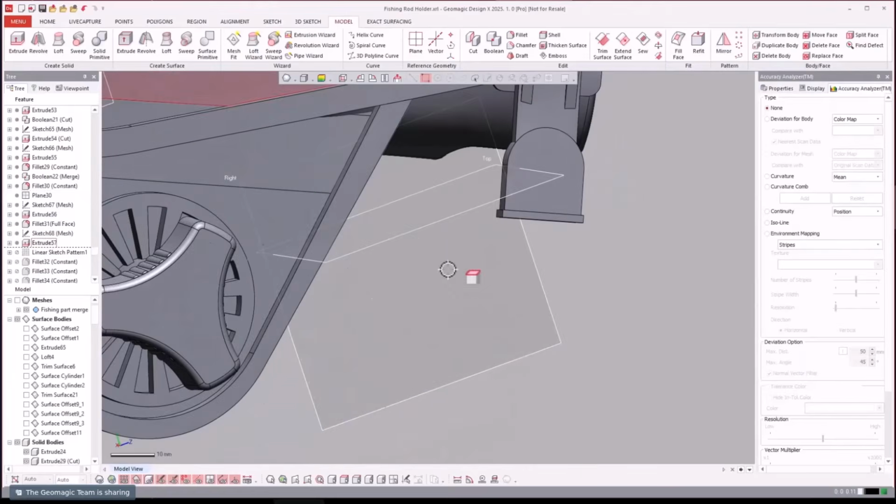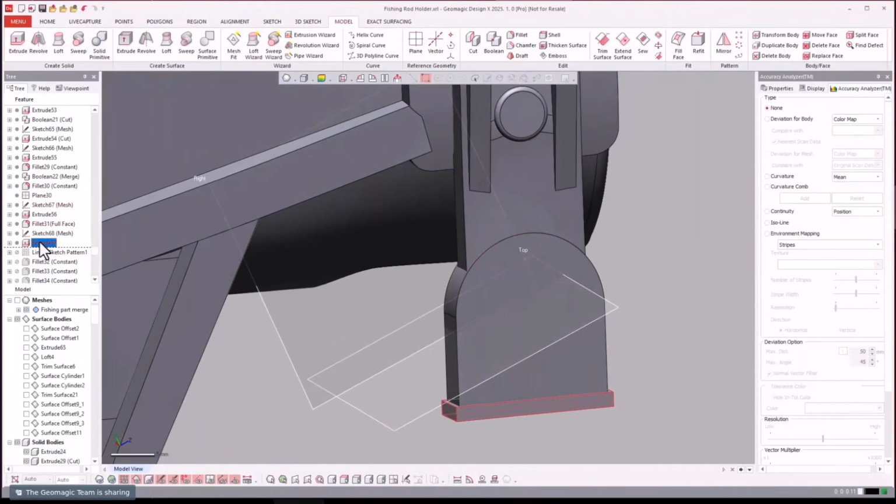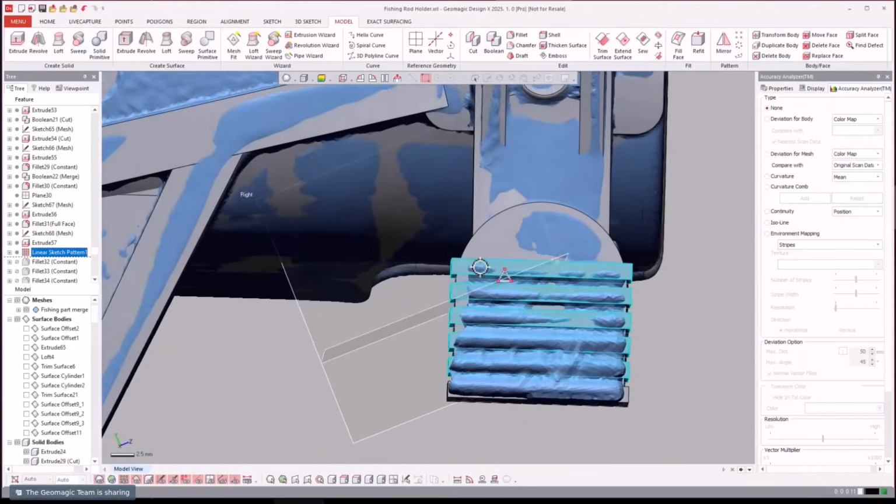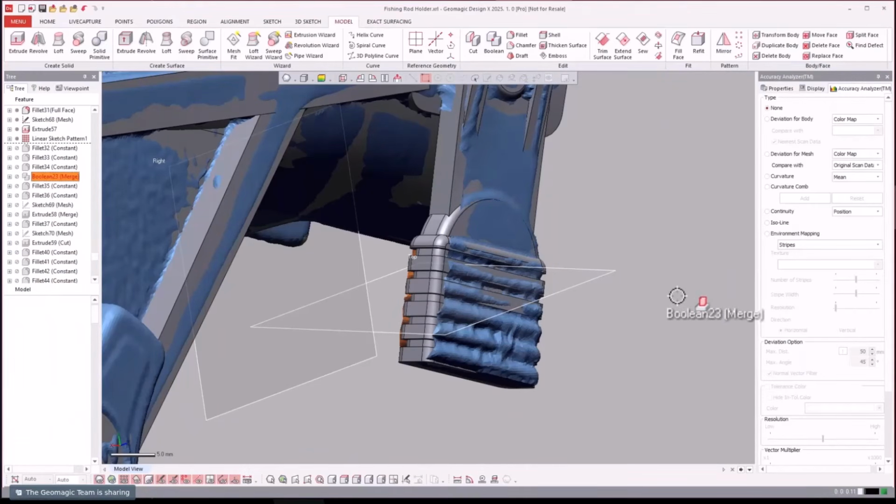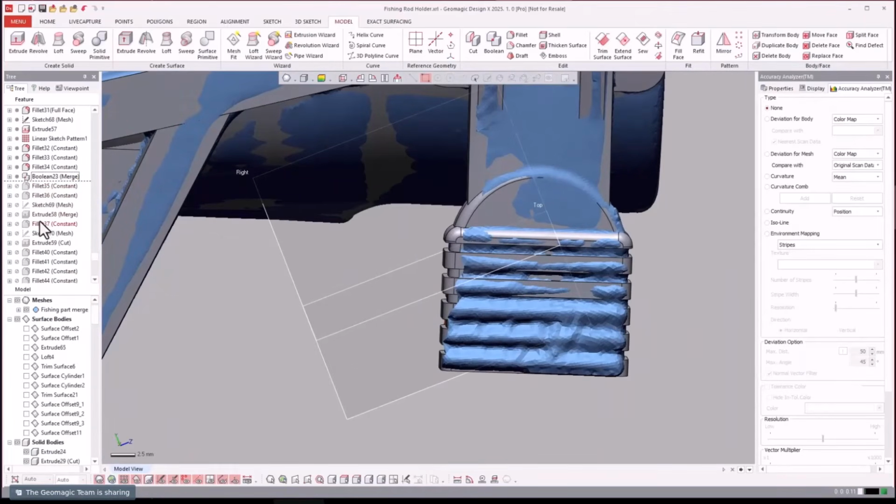Now we went ahead and extruded this piece down here and this piece right there. And we're going to linear pattern this piece up. So let's turn the mesh on so you can see. Linear pattern that up and apply the fillets to it. Looks good to me.